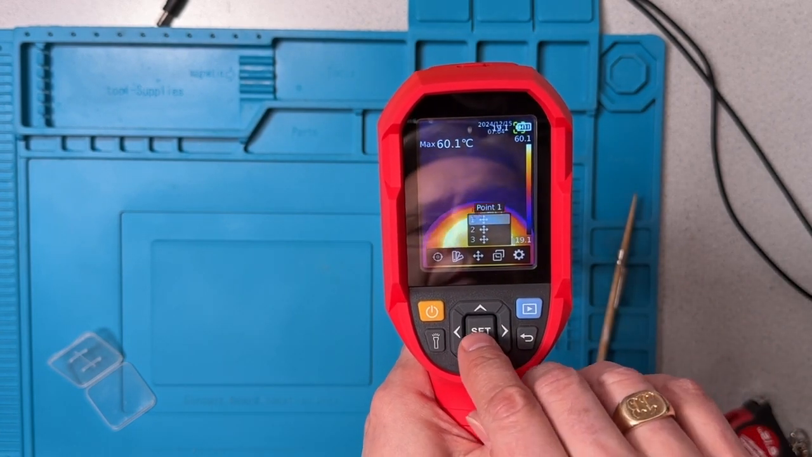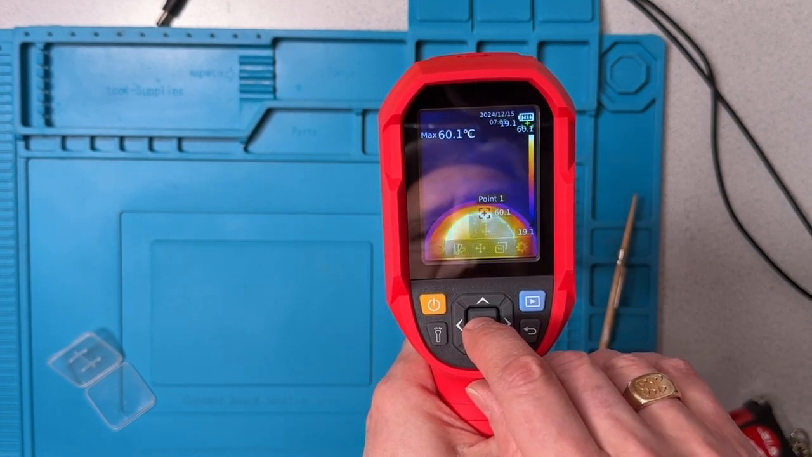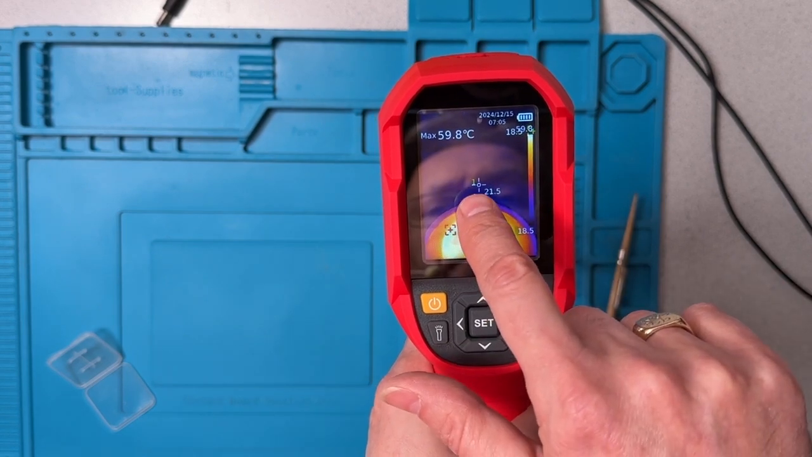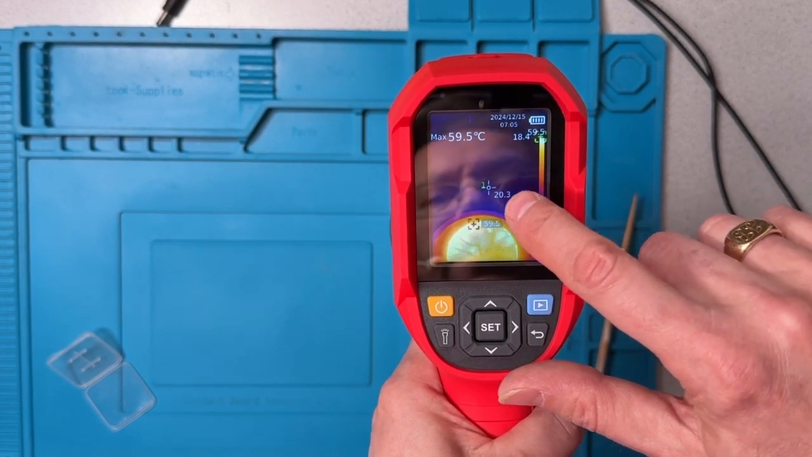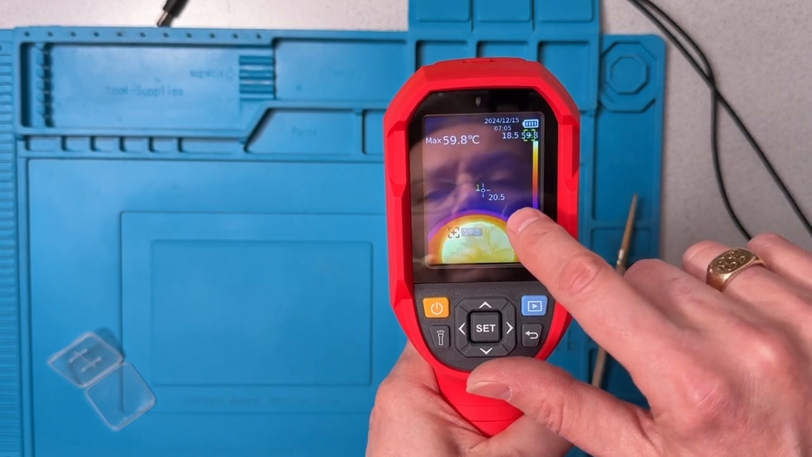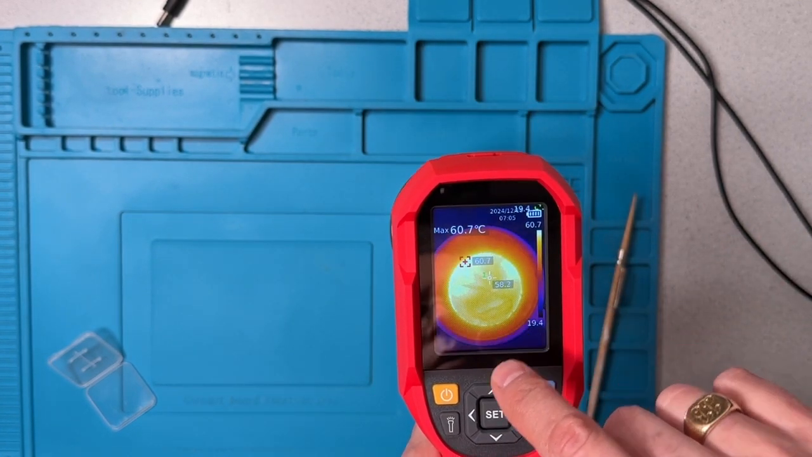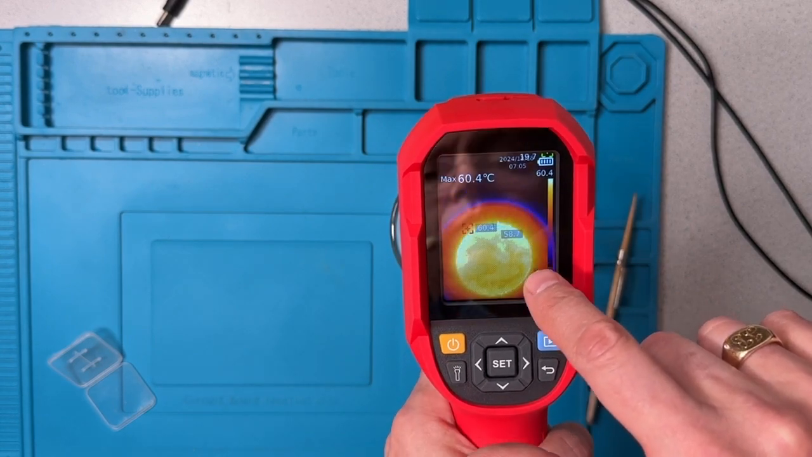When we first turn on a point, you can see the label of the point, 1, is in green at the present time. And then there's a temperature reading for what's at that point. If we move it down here, it's still green, but the temperature reading is much hotter.